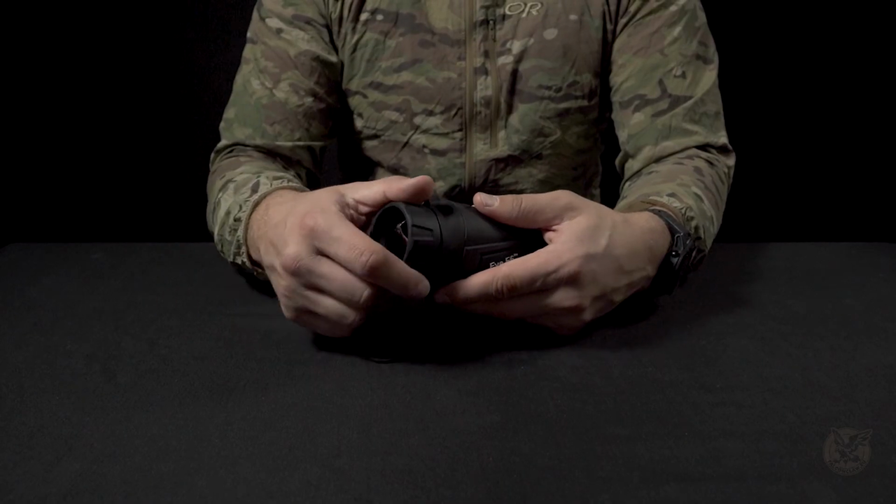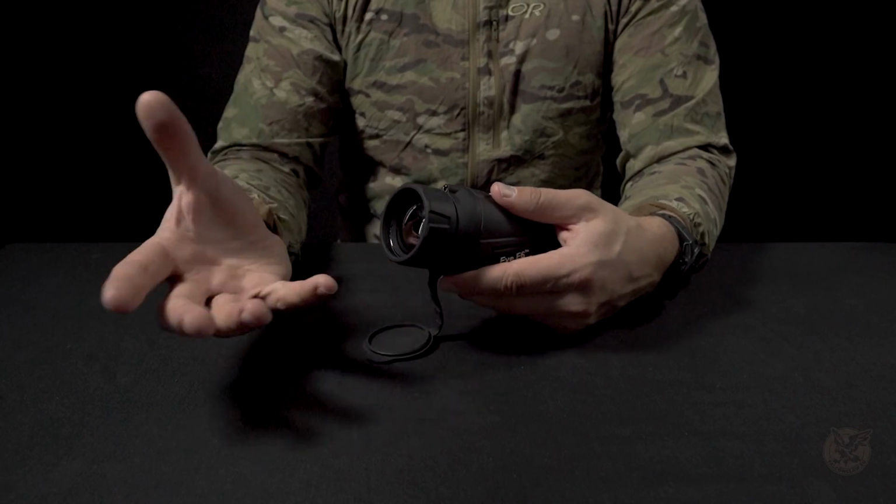In my personal opinion, from 25 meters and onward, you actually don't need to adjust it so much anymore. From 25 meters and beyond, it's like infinity, or 30 meters and beyond. But up until 30 meters, you need to adjust it a lot of times if somebody moves.